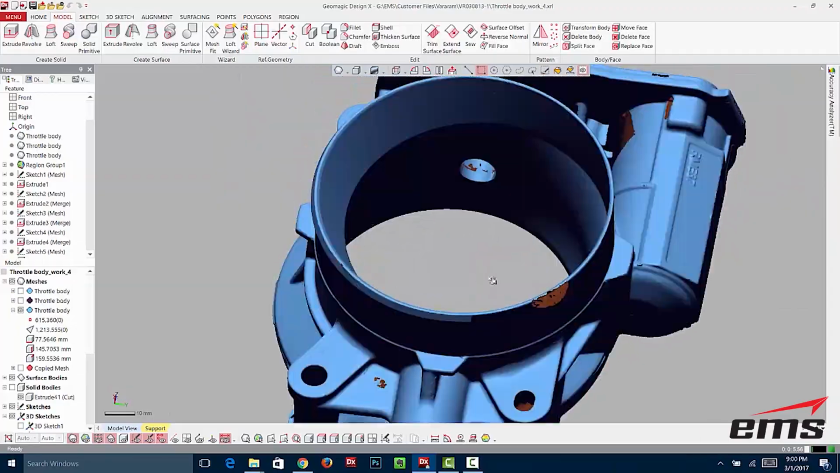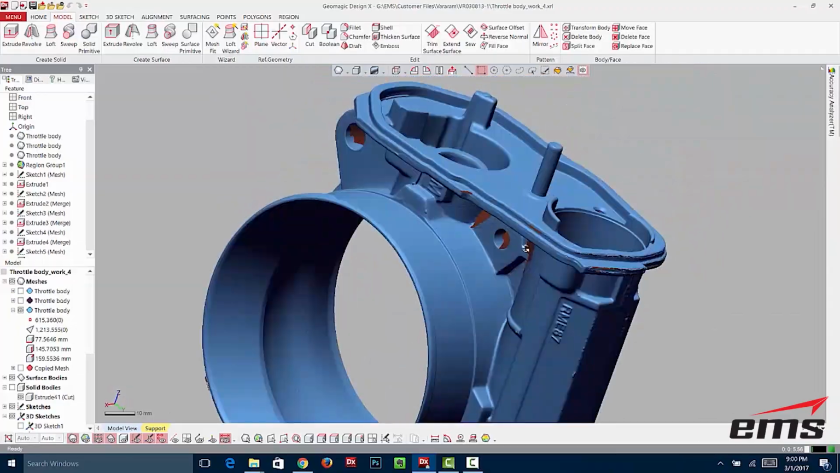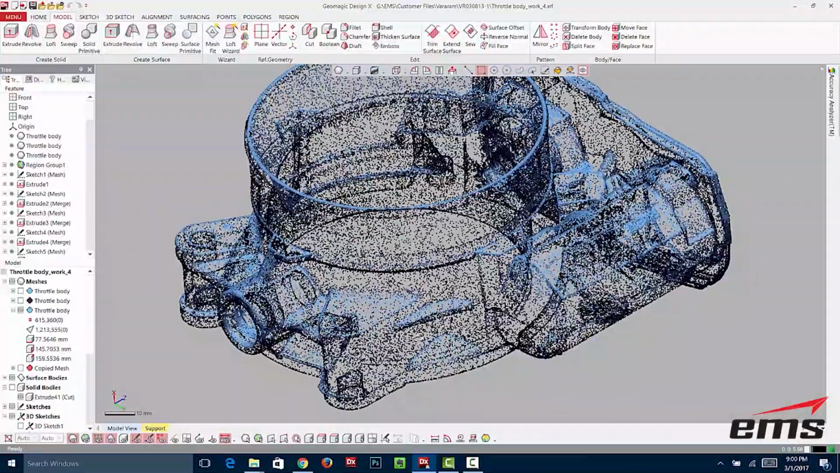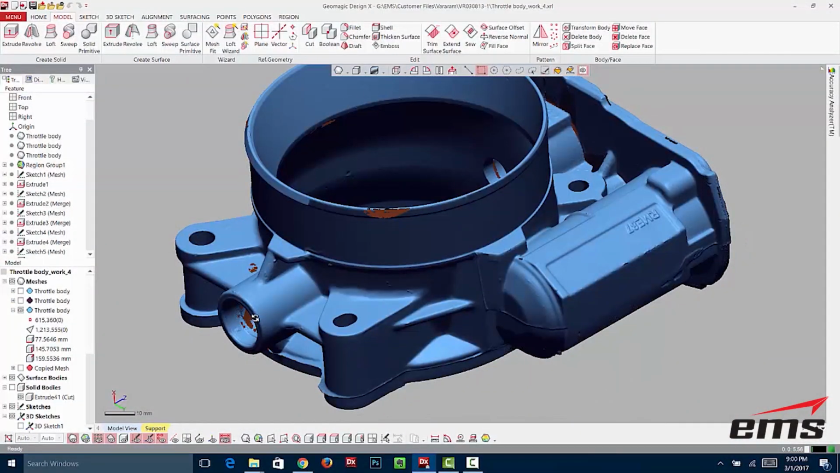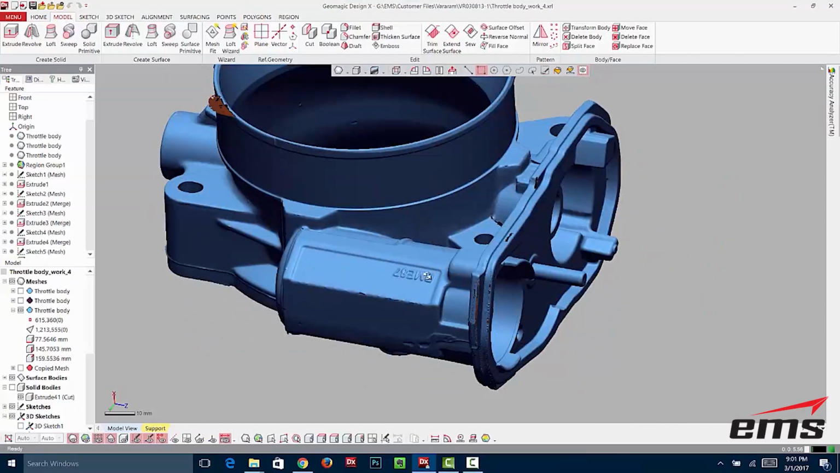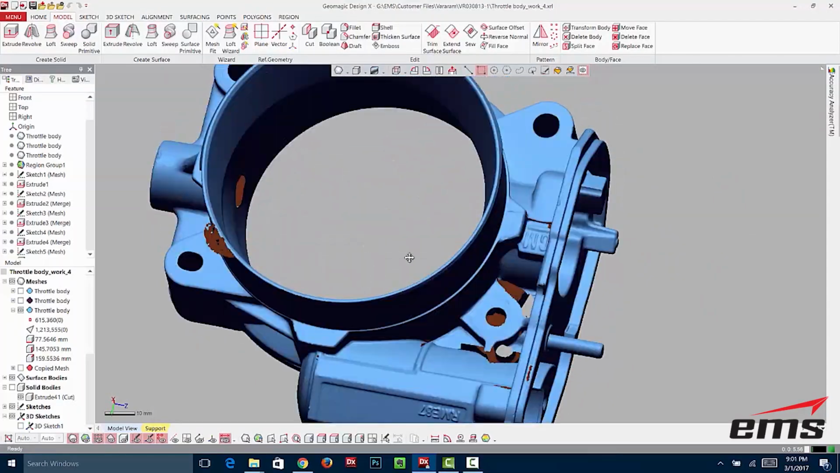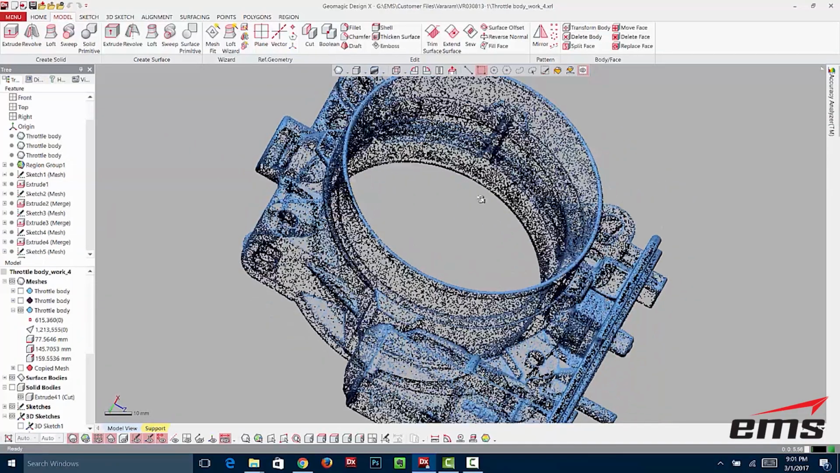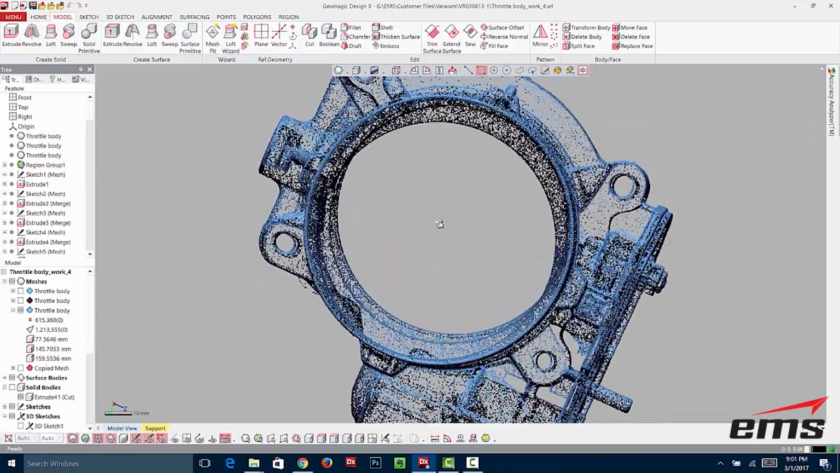You see an area there, maybe a couple of these areas, but a lot of those areas aren't critical. We have enough information to probably guess at it, but all the critical stuff is here. You can even see the part number. And this throttle body has a very complex shape in here, this transition area.